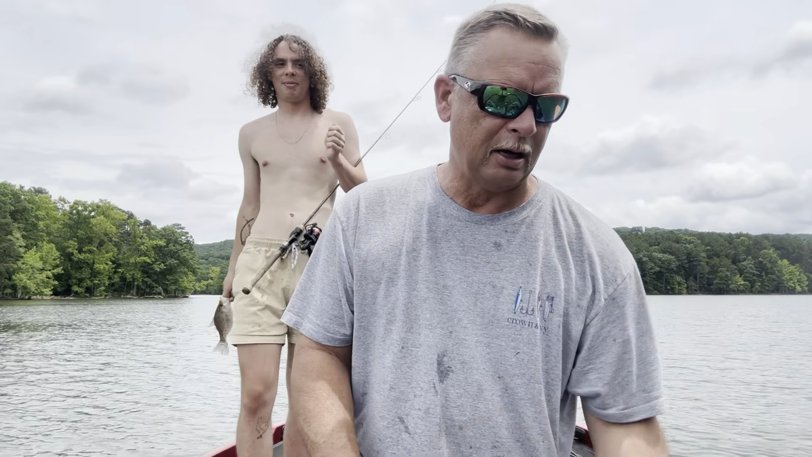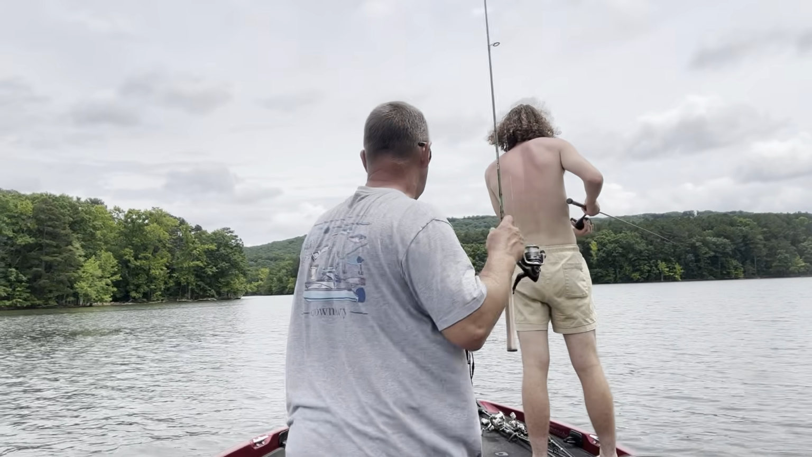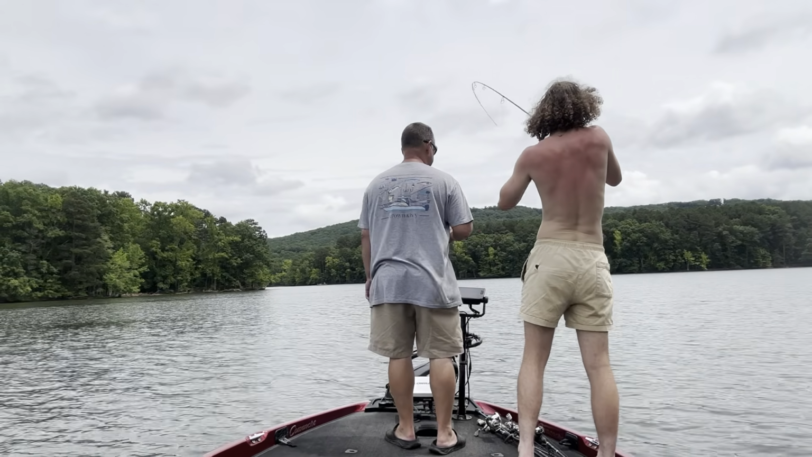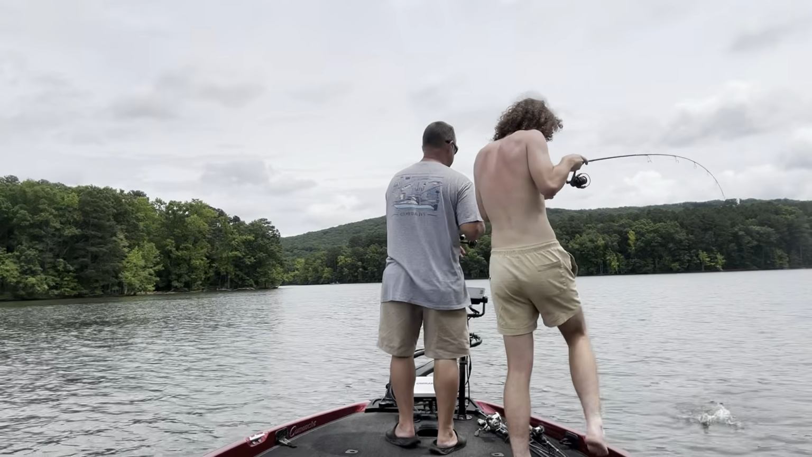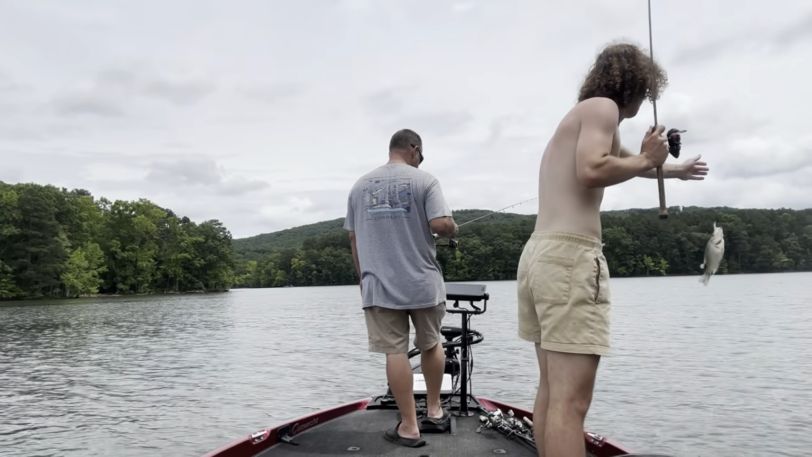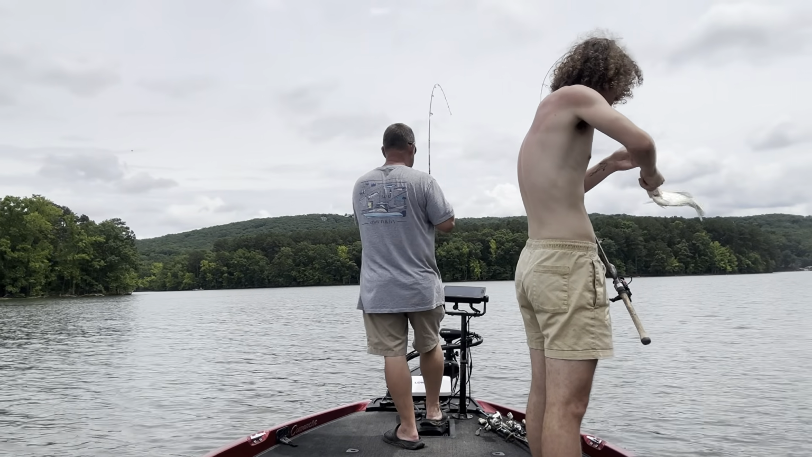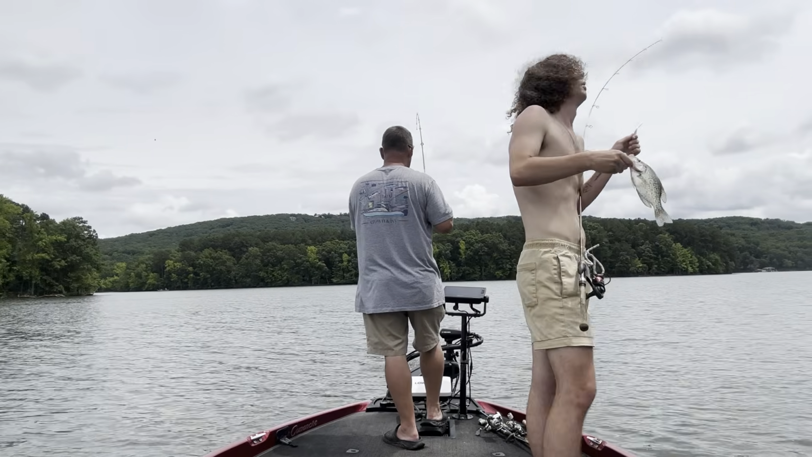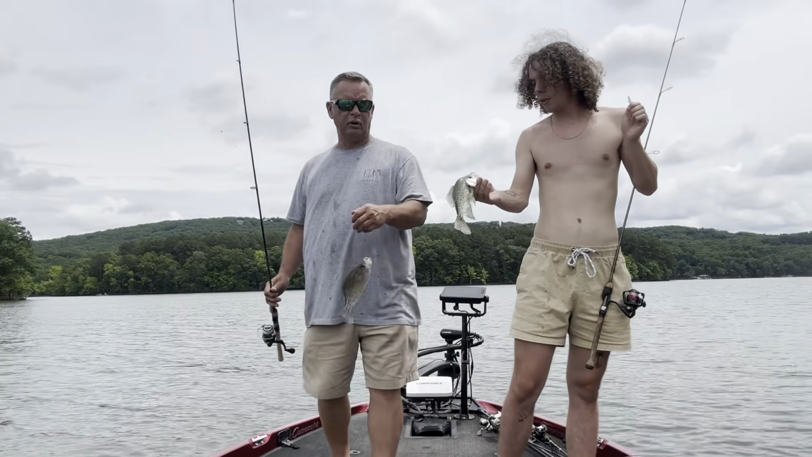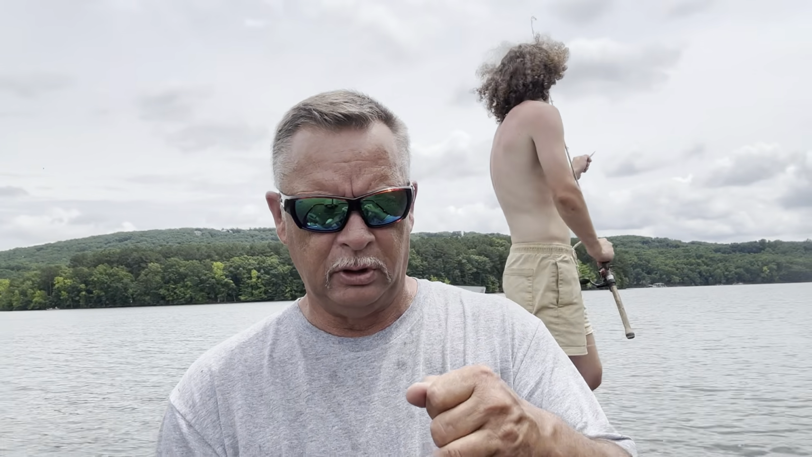One's bigger. Yeah, I don't care. A little bit better. One right after another, just double, double, double. If we had double jigs on the rods, we'd be catching four at a time.